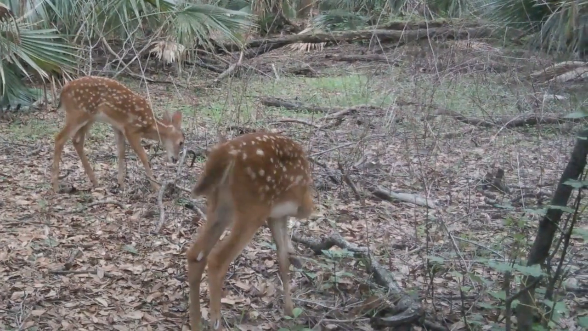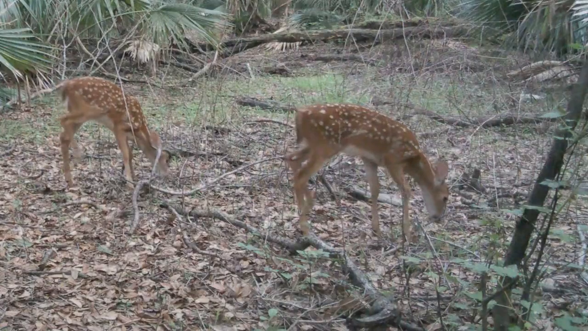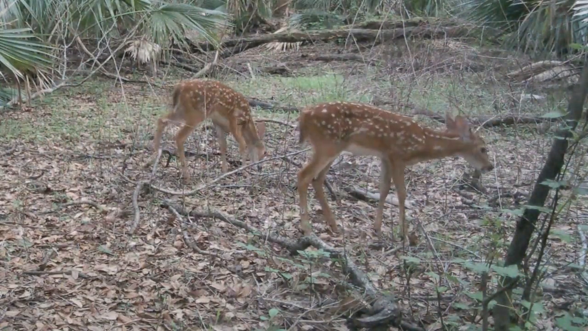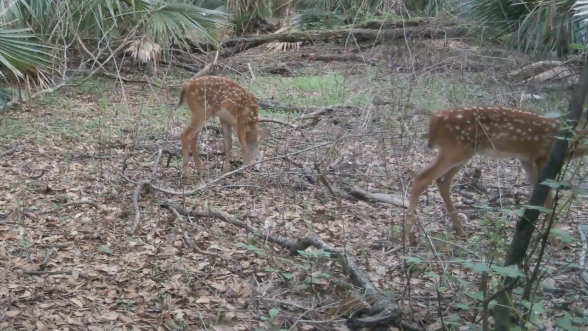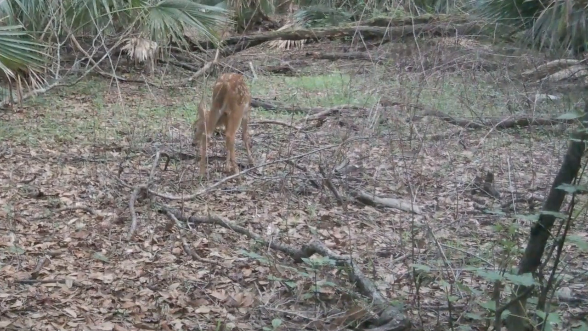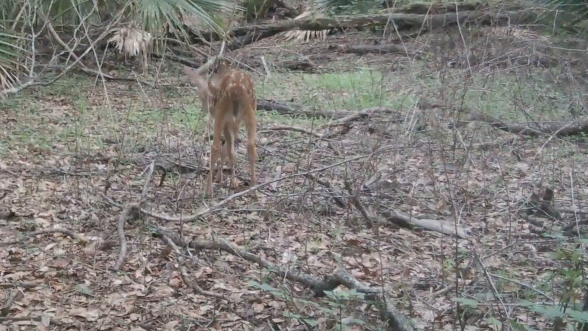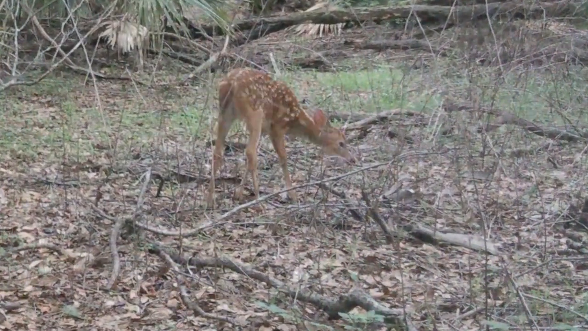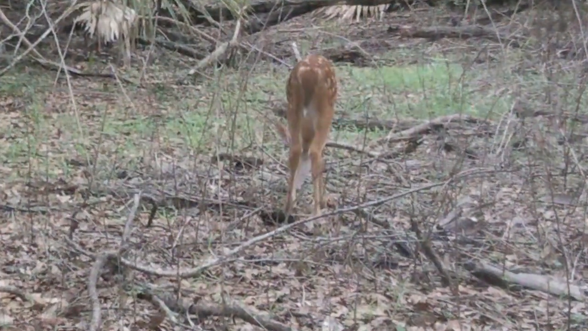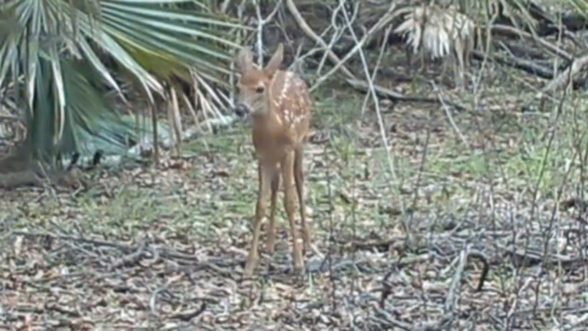Yeah, you can tell these two are unrelated because of the spot patterns. At least I think so. I mean, maybe they're twins? I don't know. Could be. Wouldn't surprise me at all. The one wandered out of the frame, so I'm just going to zoom in on this guy here. Yep, there's another fawn. Oh, the same one.